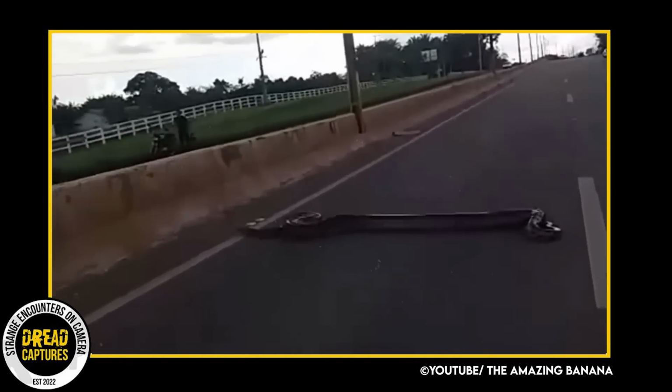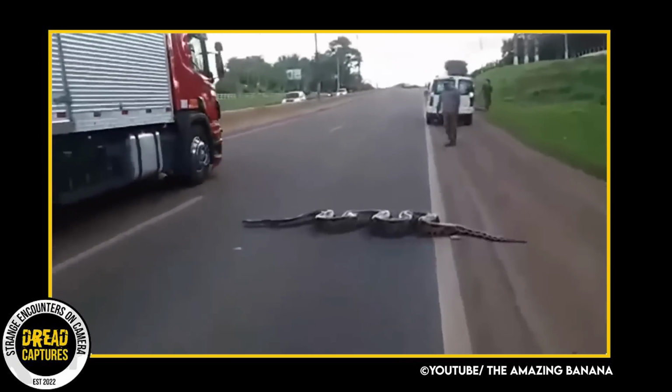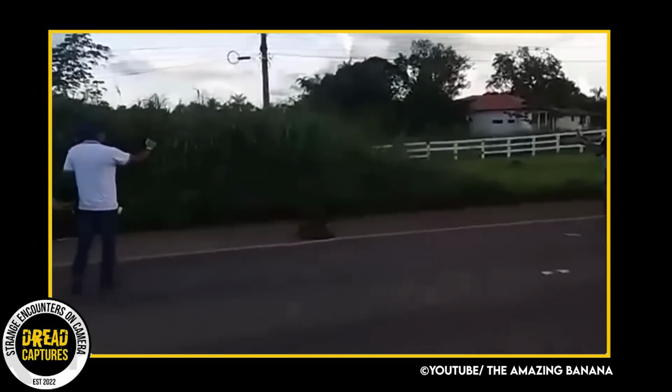This really was an extraordinary sight, as the anaconda was 4 meters long and estimated to weigh over 100 pounds, making it even more of a rare occurrence to witness such a large and impressive snake.